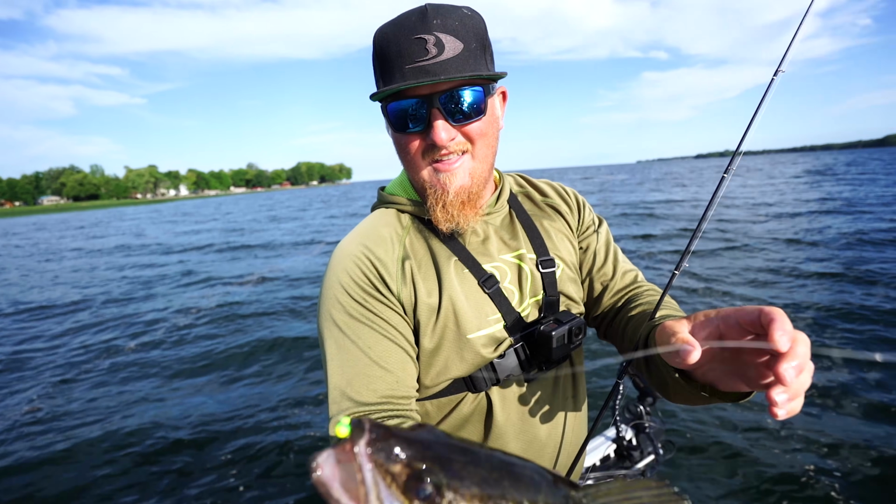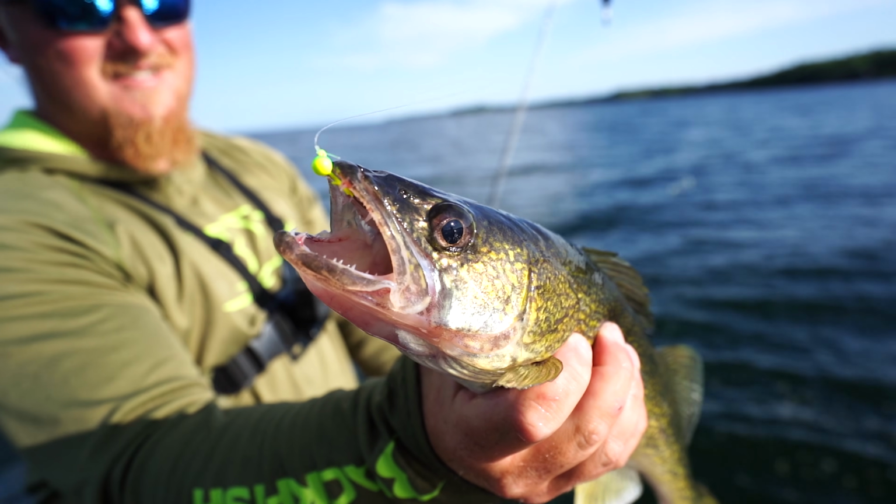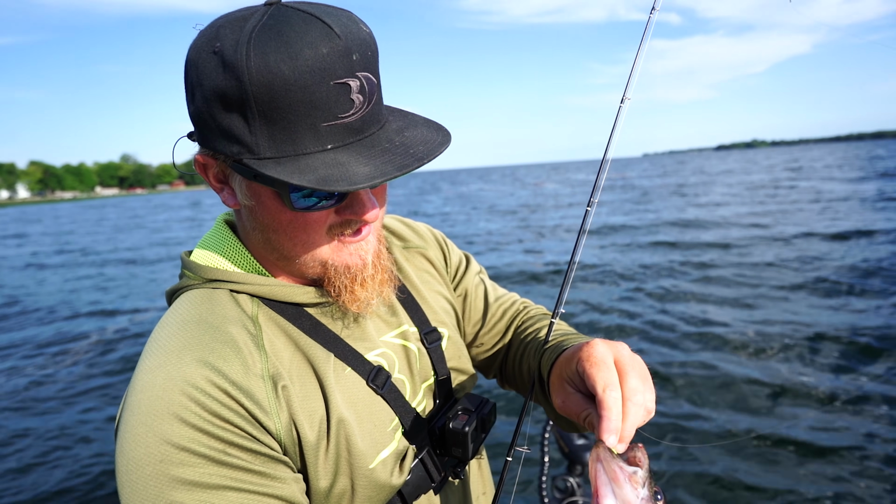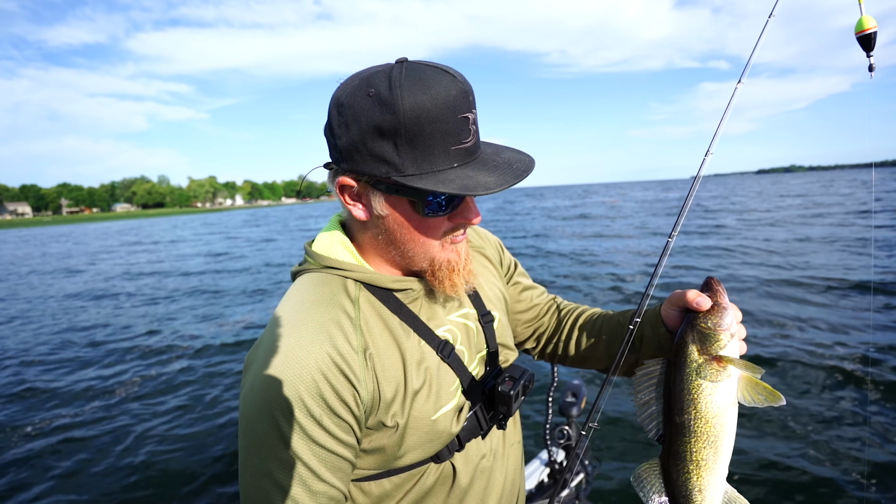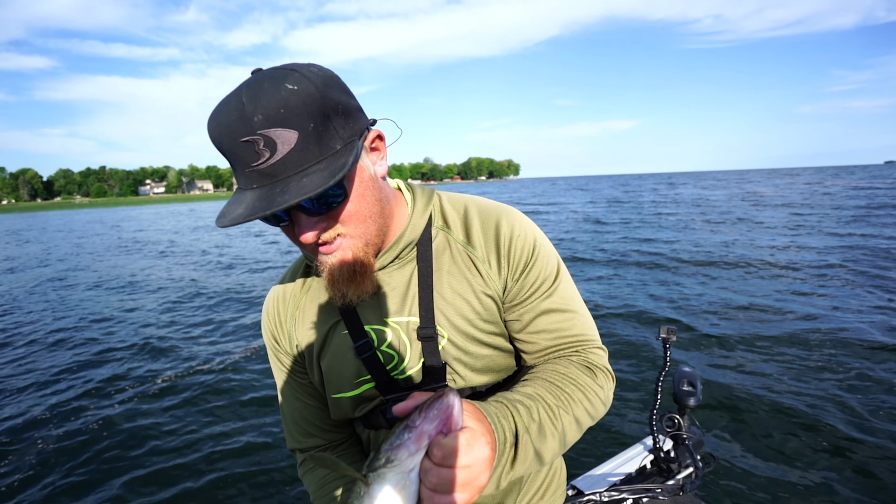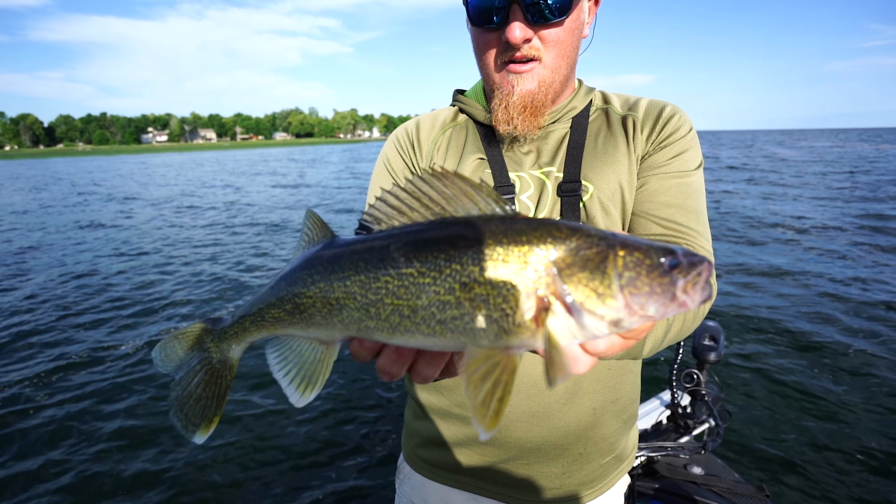It's a good one. That is how they're supposed to be hooked, right there, right in the old snoot. Look how healthy this thing is. That's what's great about these weed walleyes. Anywhere you go, weed walleyes generally are going to be your healthiest specimens in the lake because there's so much forage in the weeds, and that's why they're here.